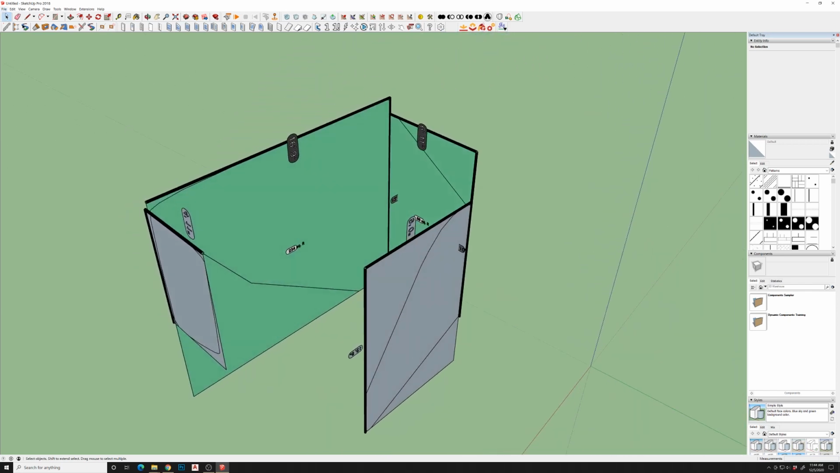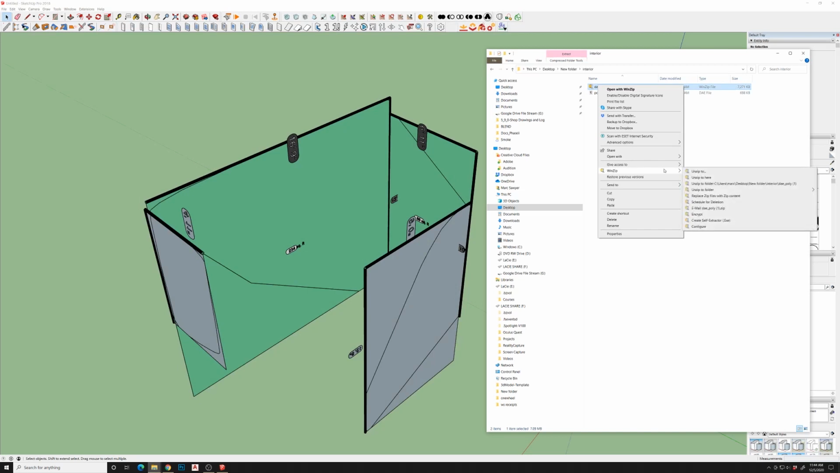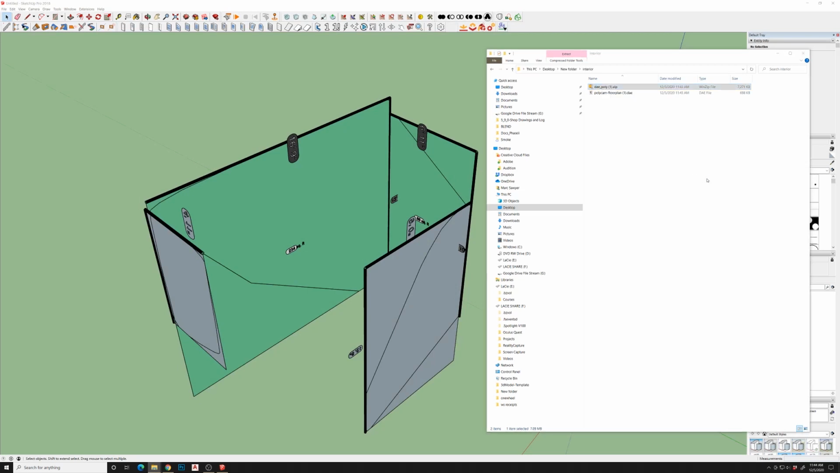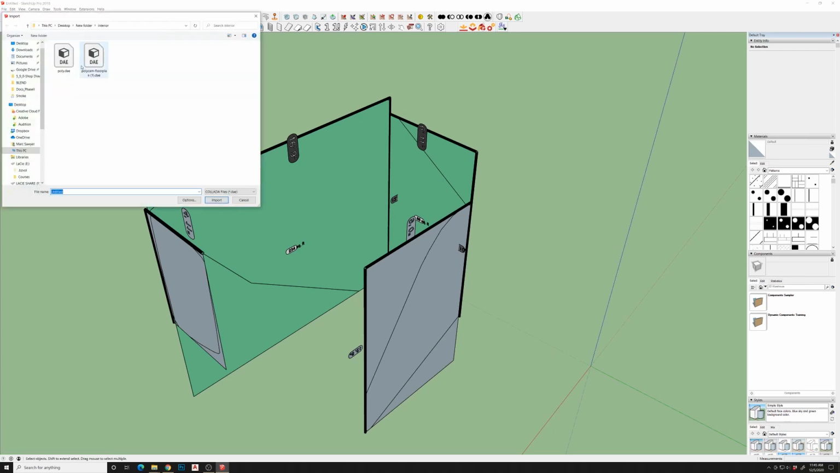So I'm going to go to export or extract this to here. So now we've got this plan right here. So we will import that one, file, import, and this guy here.